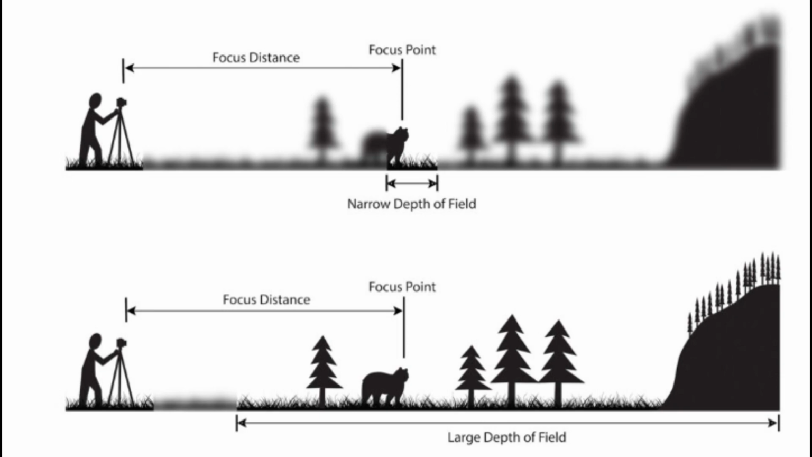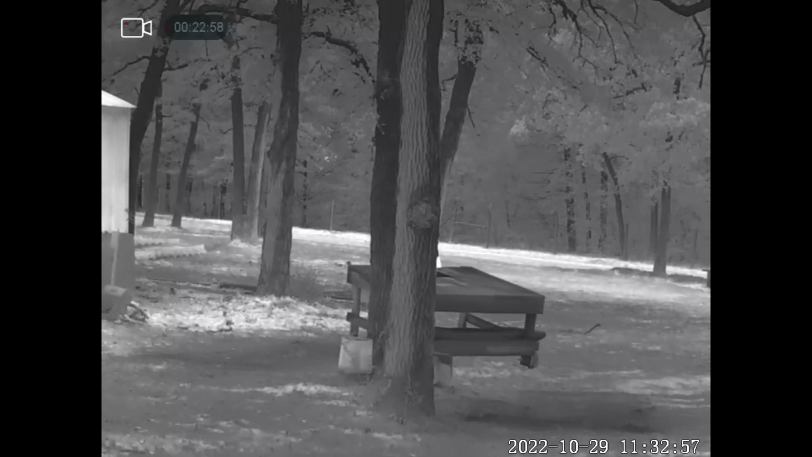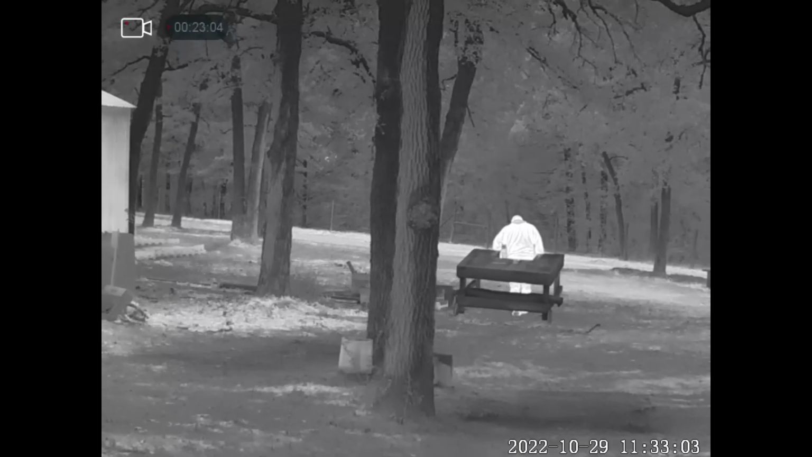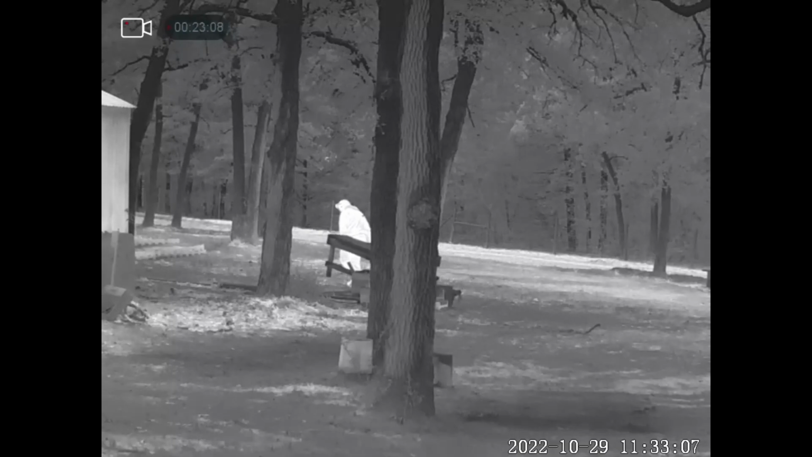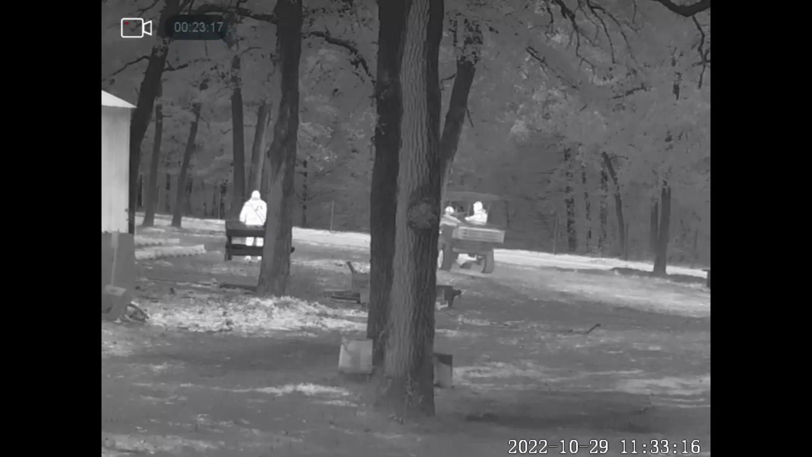So it has a narrow depth of field, but whatever is in focus does look good. That's great, but it's not like some other thermal scanners where once you get something focused within a big range, everything in that range looks great. This one is a very narrow range. I have a feeling that has something to do with the fact that you are moving the focal length of the thermal. Maybe, maybe not, I don't know, but that is also a thing to notice.